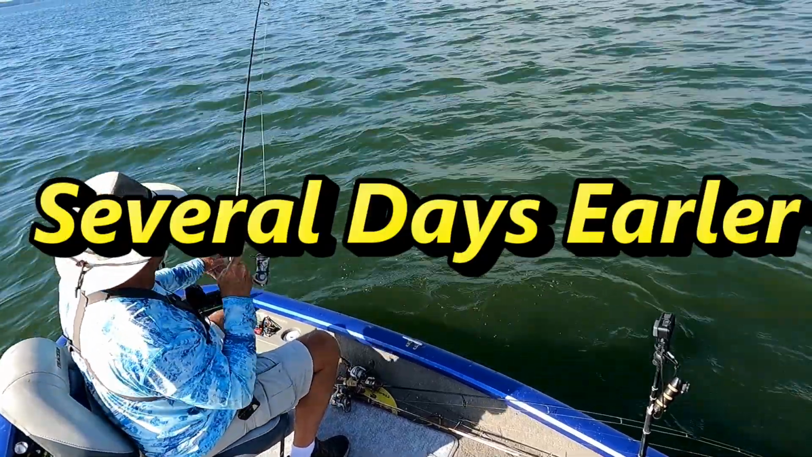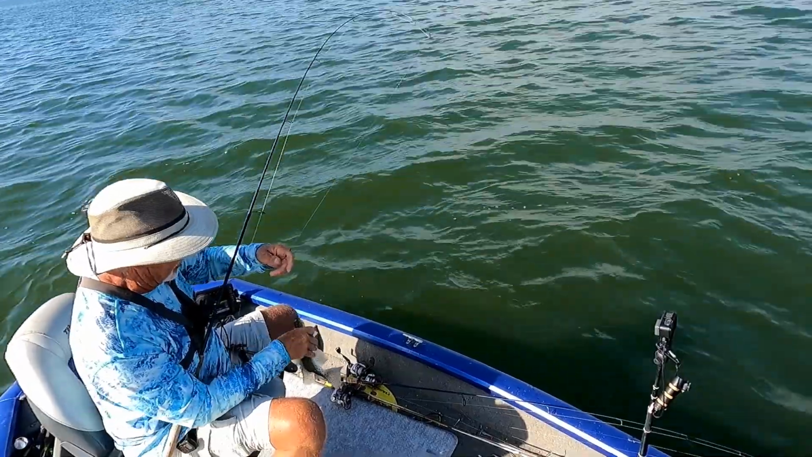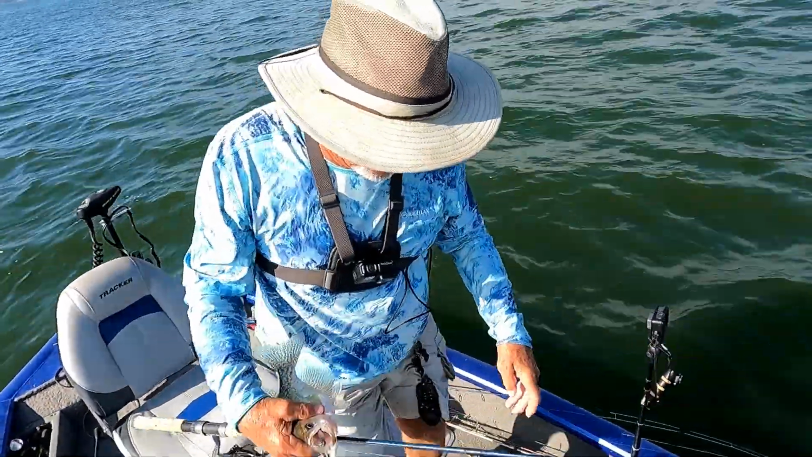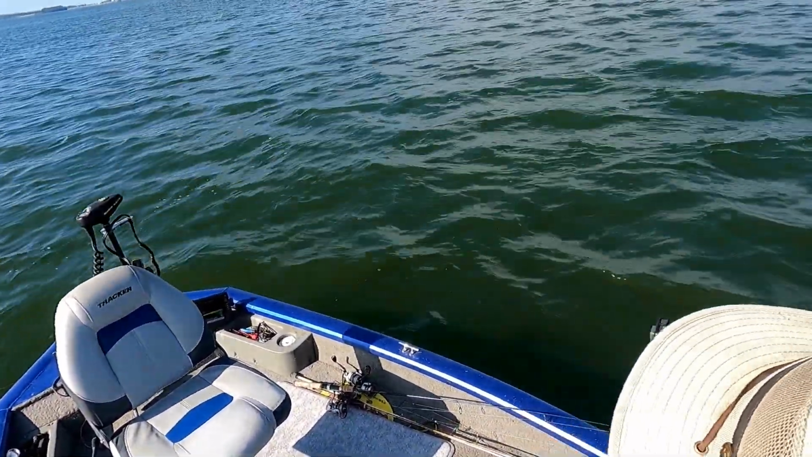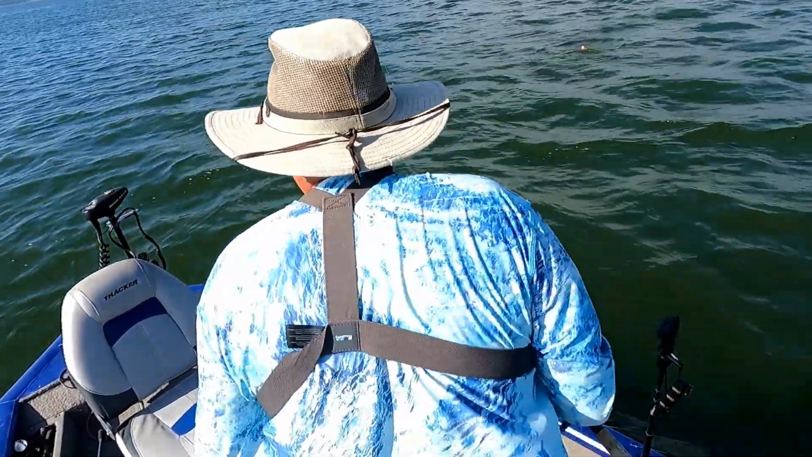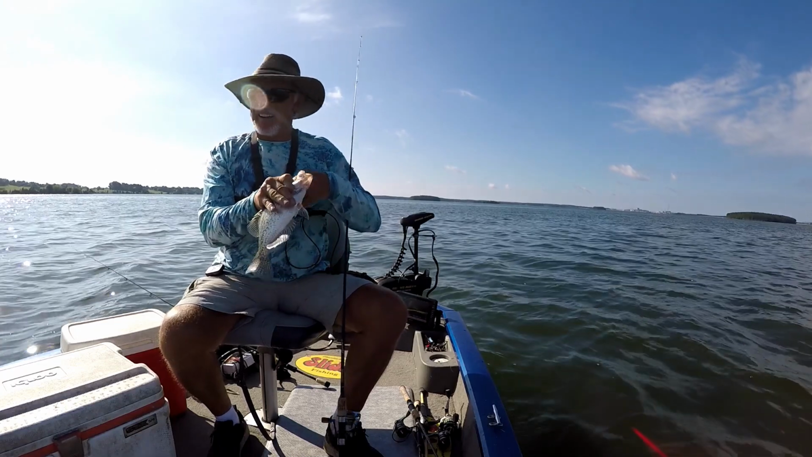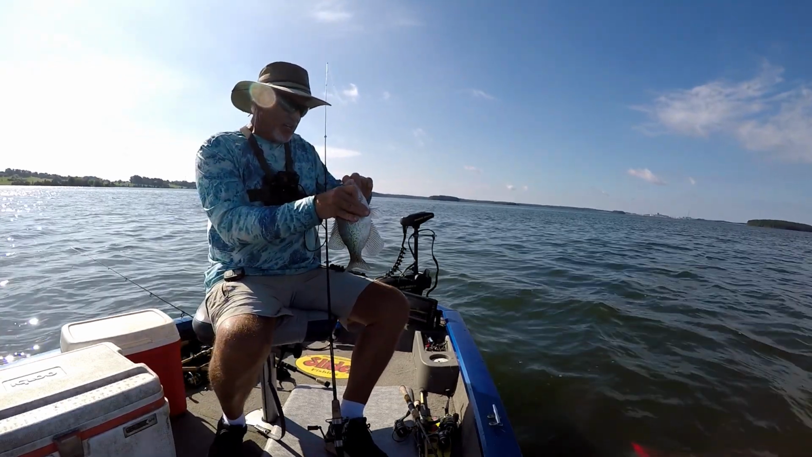Folks, we got on a fish out here in the middle of the lake, and I said, them look like crappies. Sure enough, we better throw the buoy out because I don't have a clue where I'm at. Sure enough, we caught a crappie in the middle of the lake, on a blueback shad.